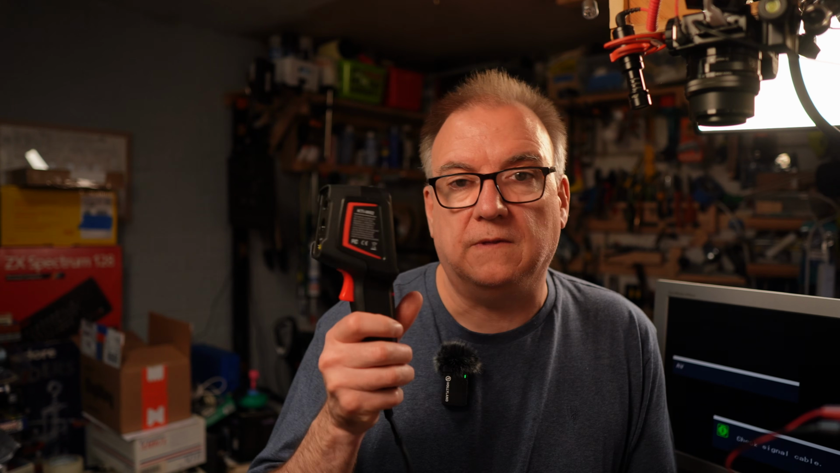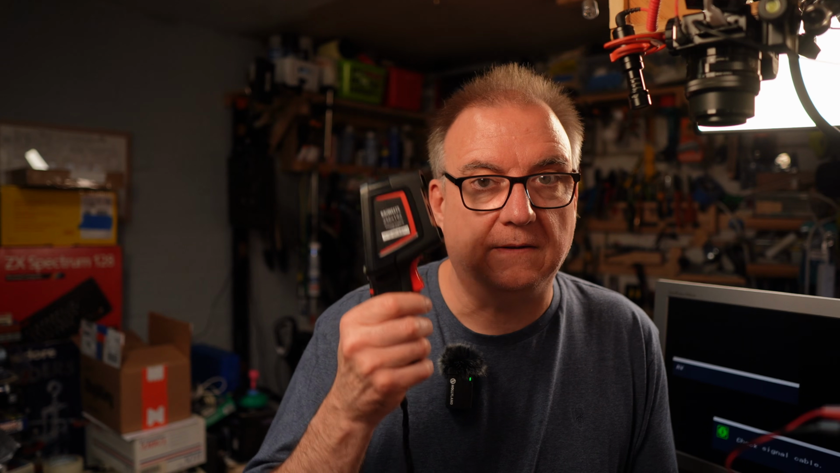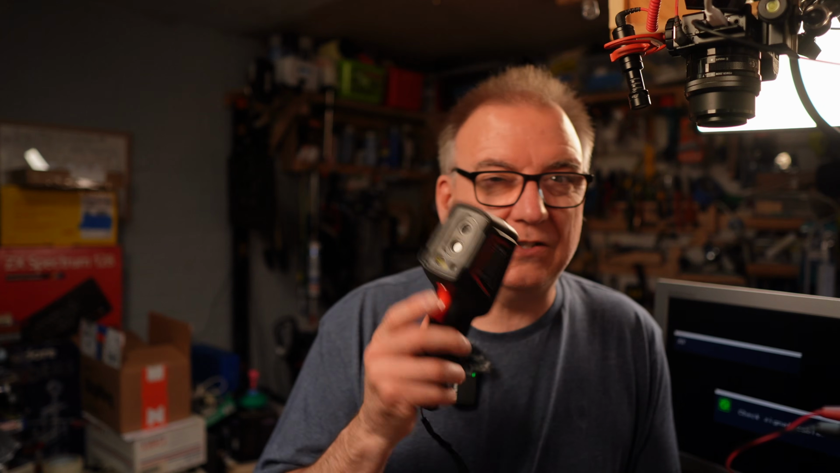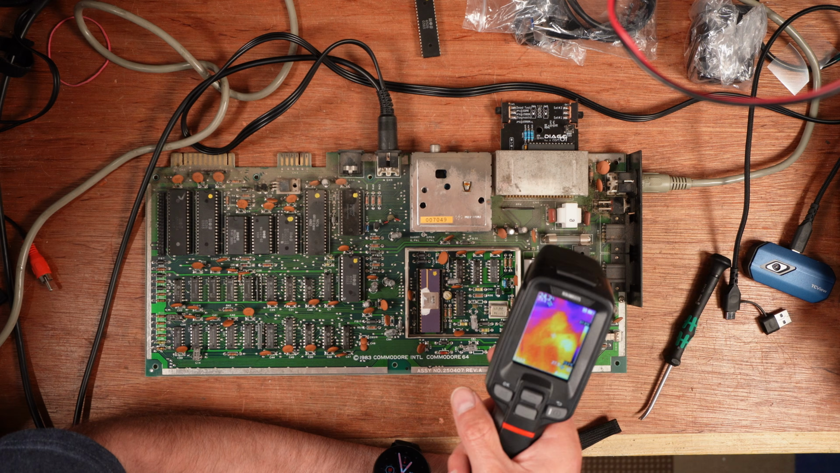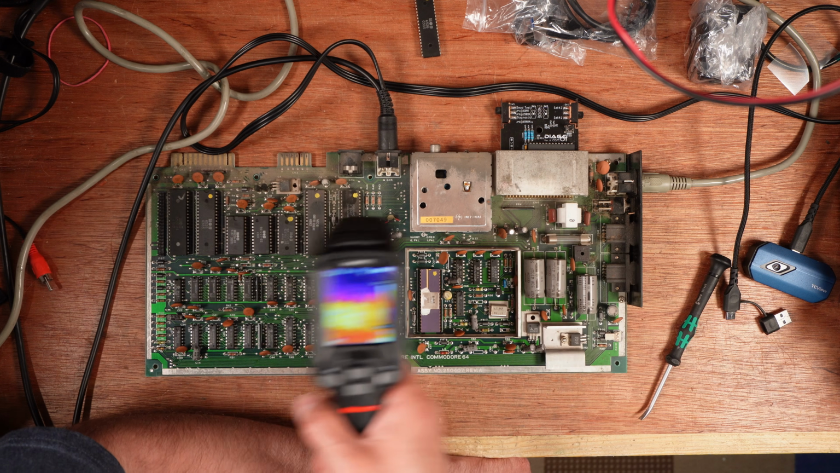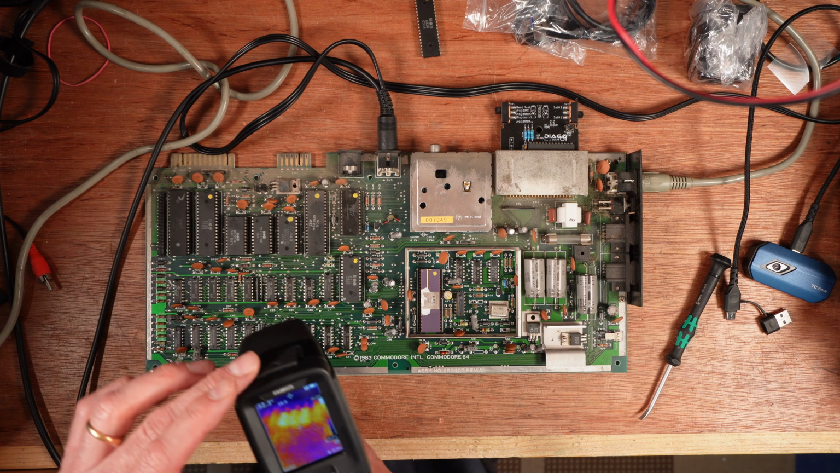The other downside of a pistol that balances out the convenience of an all-in-one device that you can just pick up and point is the screen size is a bit small, which, you know, it doesn't really need to be much bigger than this in use when you're just pointing it around something to find out what's hot and what's not.